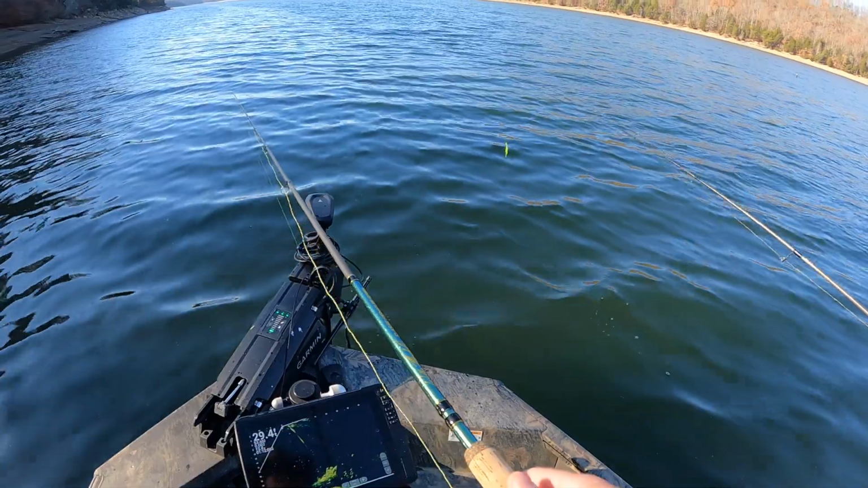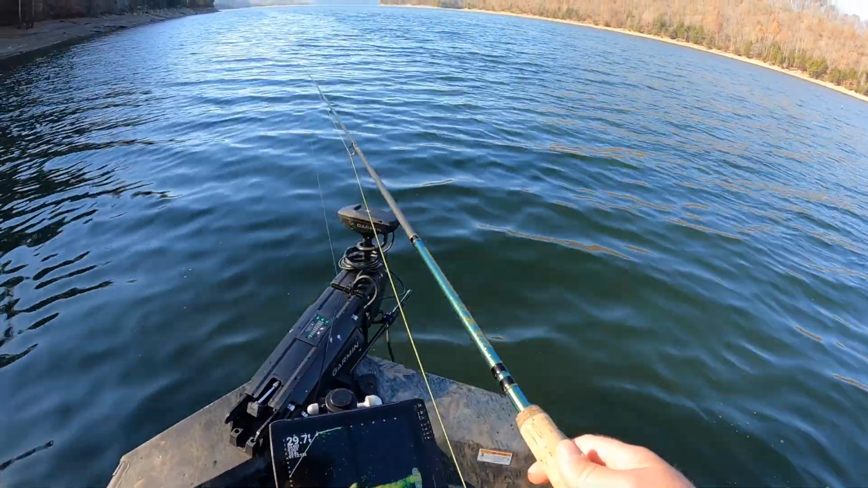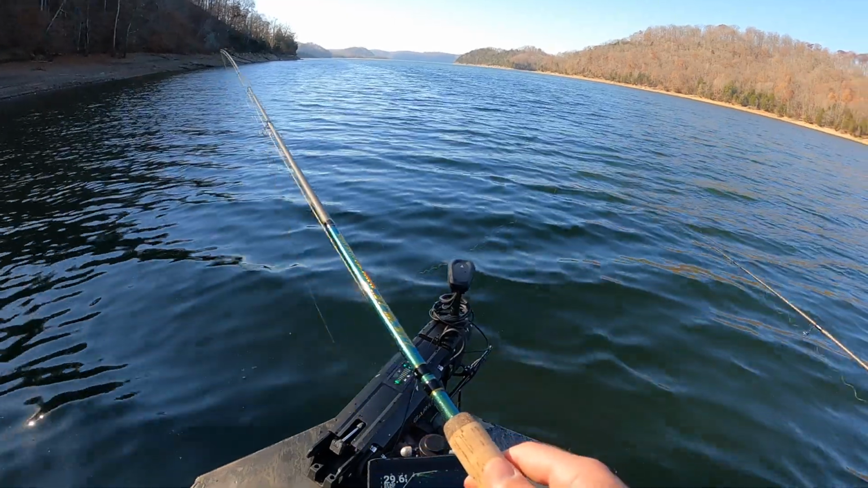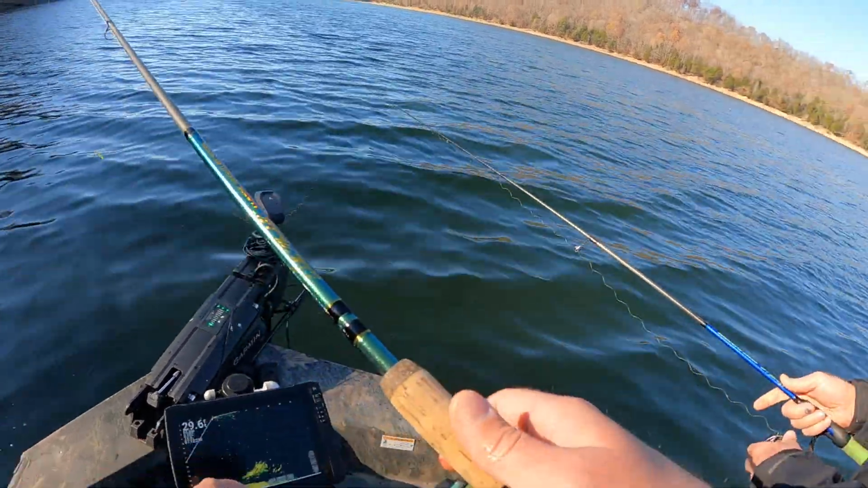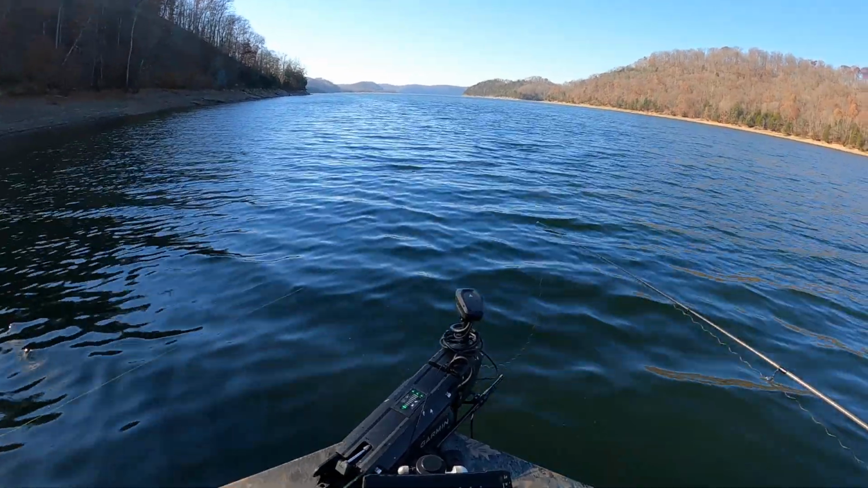But you can see we're right at 30 foot of water, and you can see our Livescope there at the bottom of the screen, just dropping to them, keeping tension, and pitching out there and catching them. There you go.